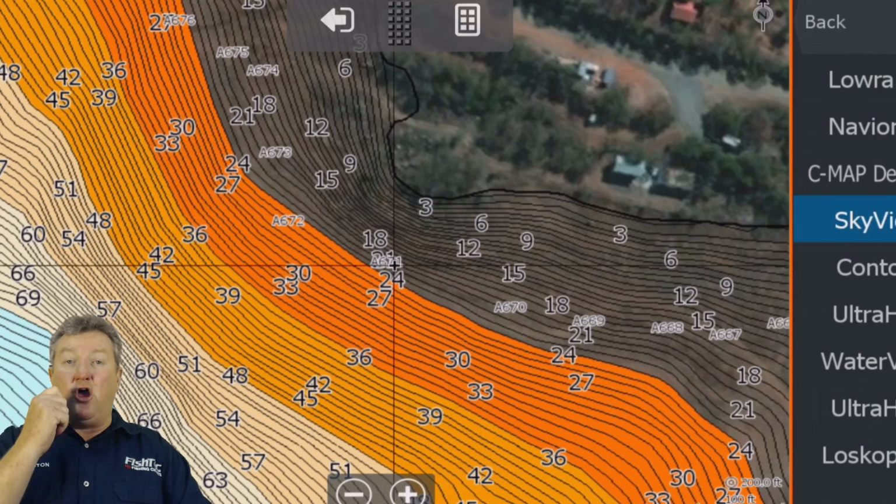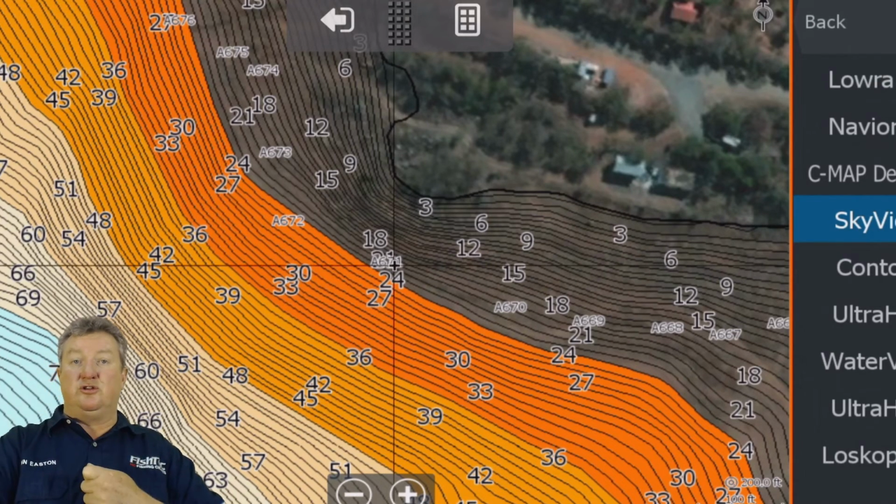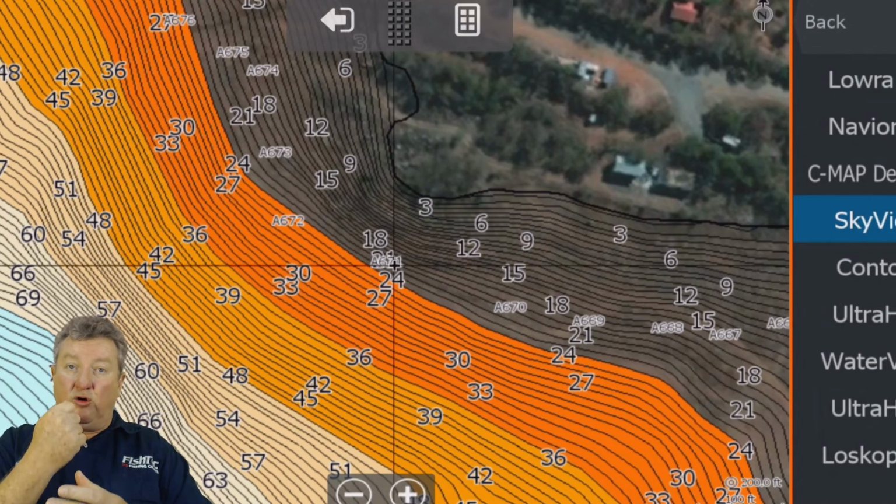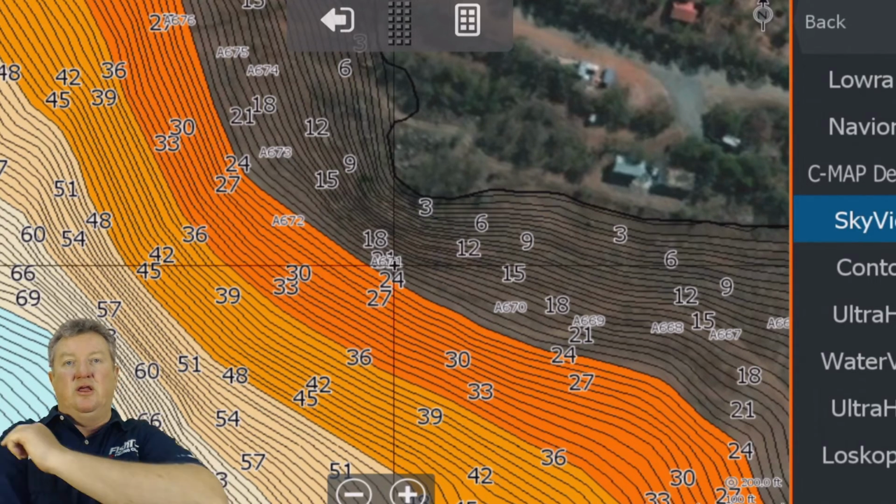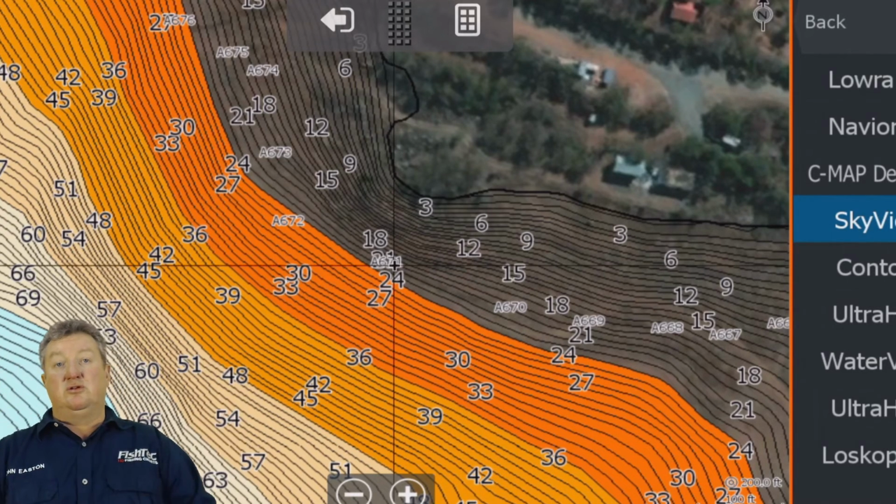Remember, the charts will only work on one machine. You cannot copy them. You cannot copy the data to the machine. It runs directly off the card straight onto the machine. So if you're going to have 2 boats, I suggest you having two charts. If you can't afford it, just get one, use it for the planning, and put the waypoints on the other machine. You can do it that way, and take some screen grabs just to help you along the way.